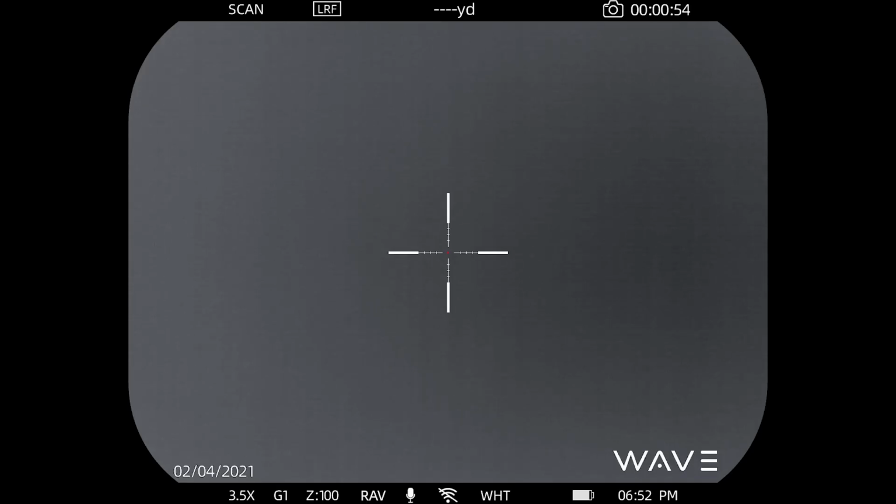We do have two status bars visually available to give you all of the data that you need while using the scope and nothing that you don't. Up at the top, let's take it from left to right. The first thing you'll see is the word scan.